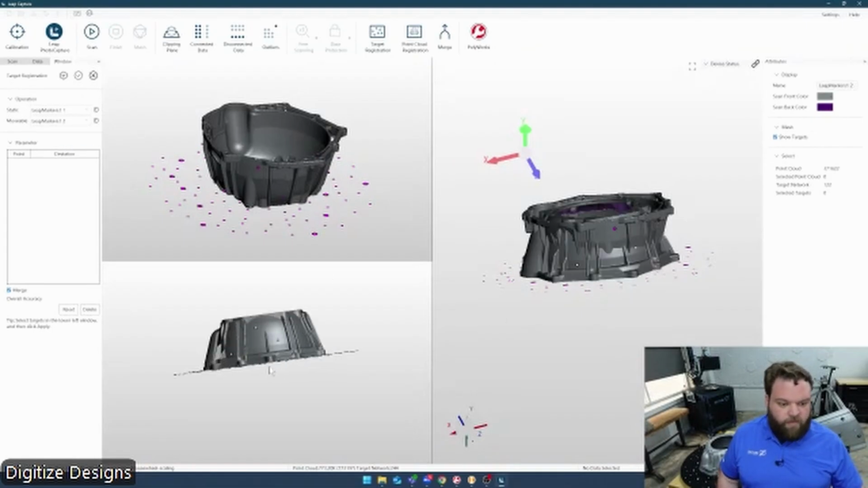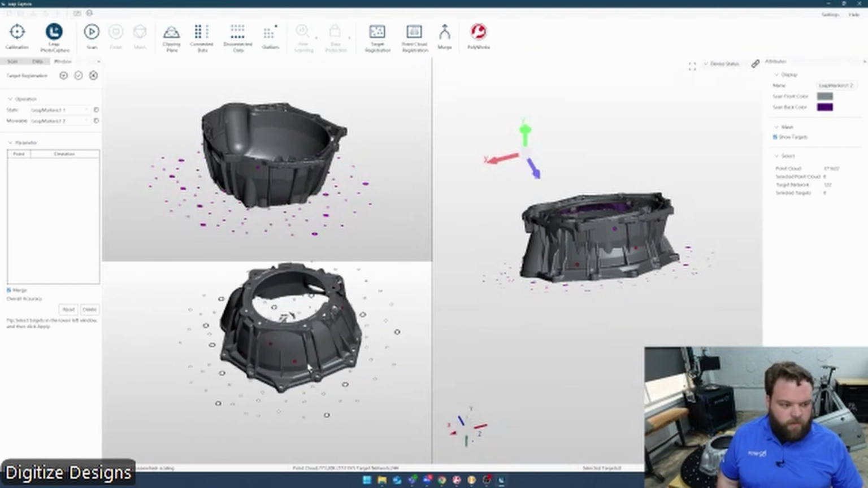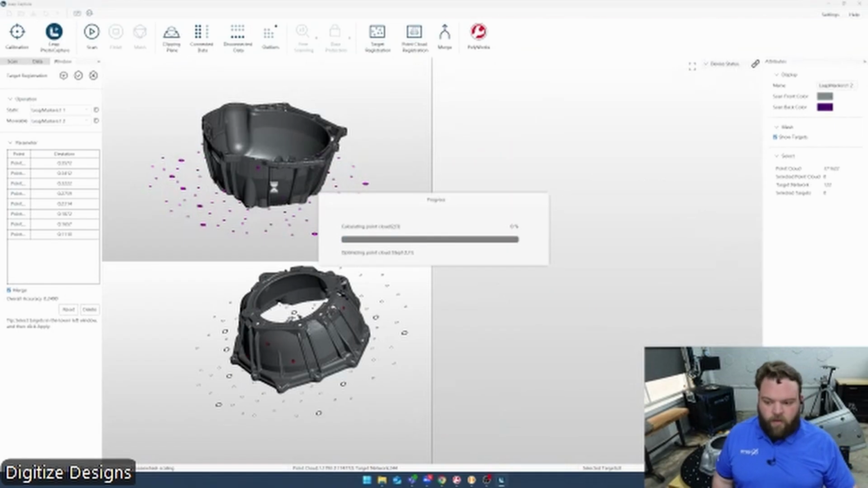So the only input I have to give it is to zoom in onto the second scan and highlight the targets on the part, just those ones there, missing the ones on the table. And then once I click this apply button, you should see these two snap together. Those will snap together, give me some error readouts, and I can combine them together into one data set.